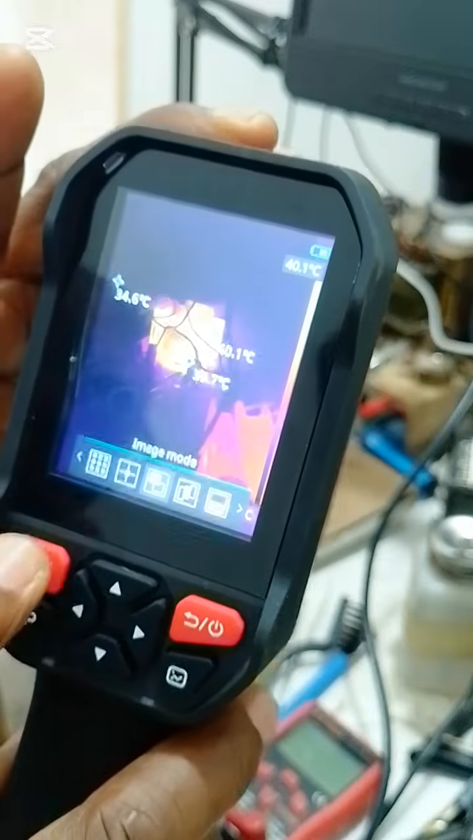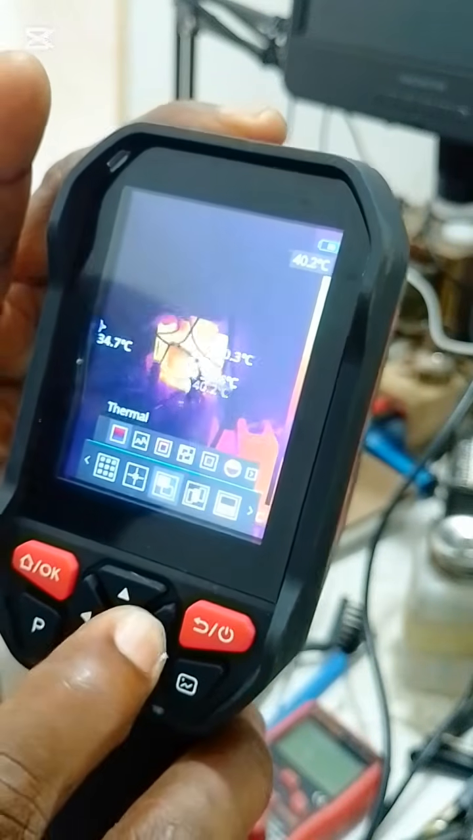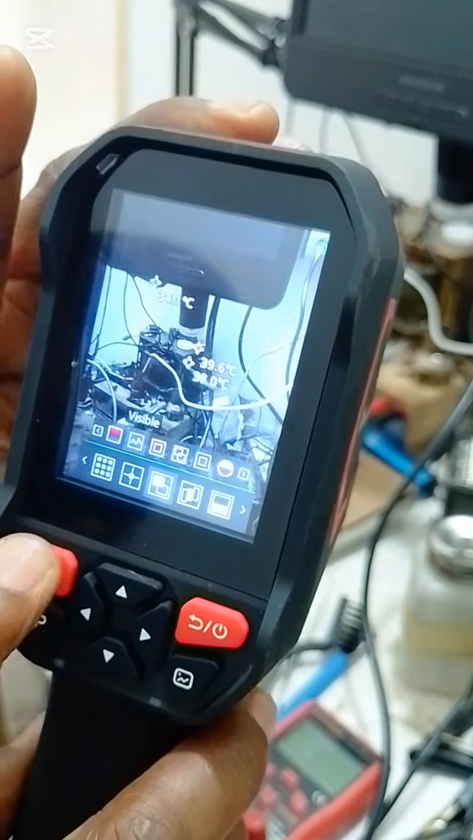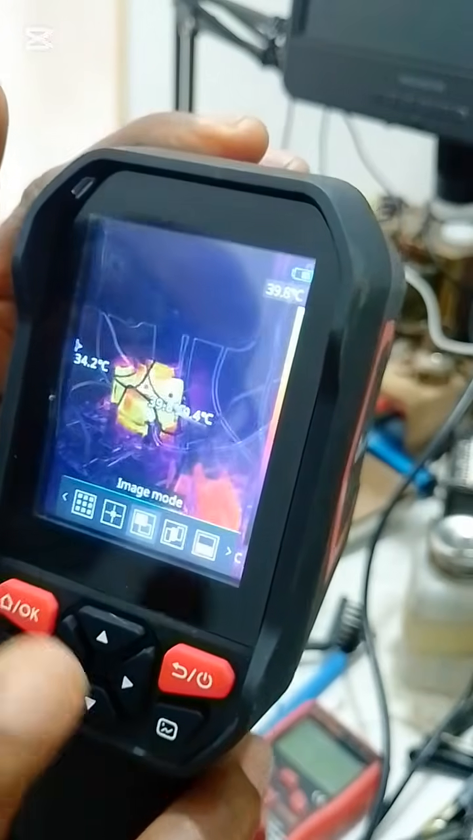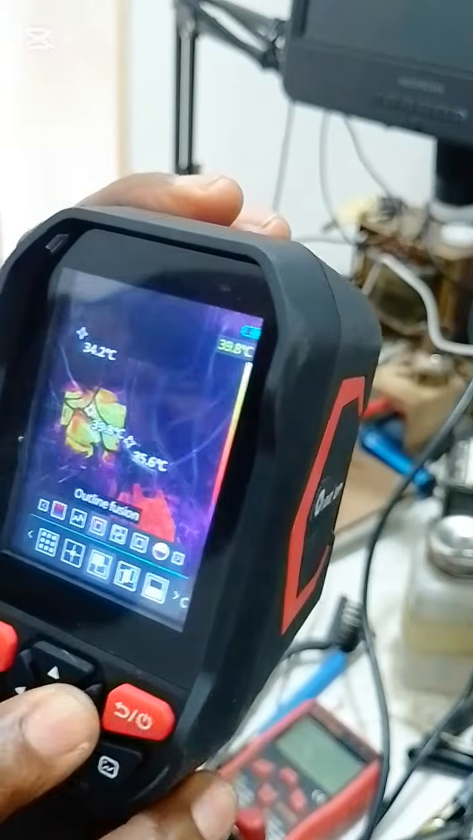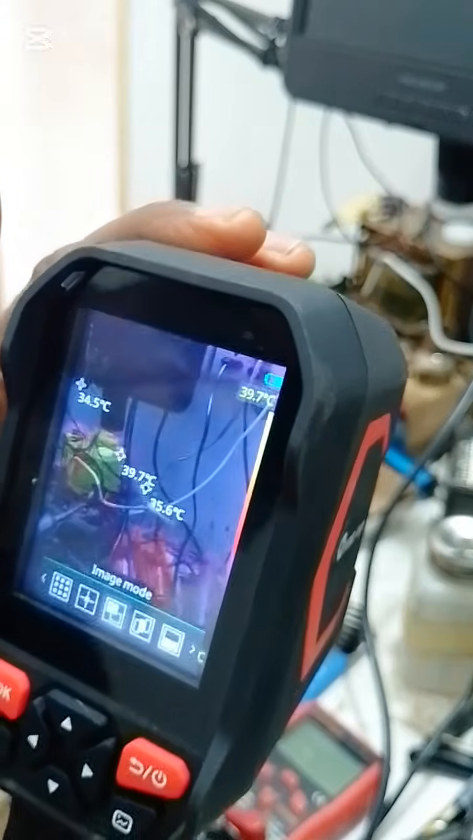Now let's go back to the visible mode. This is the visible mode. Then we have the outline fusion. This is the outline fusion mode, which I prefer. Then we have the overlay fusion. This is the overlay fusion.